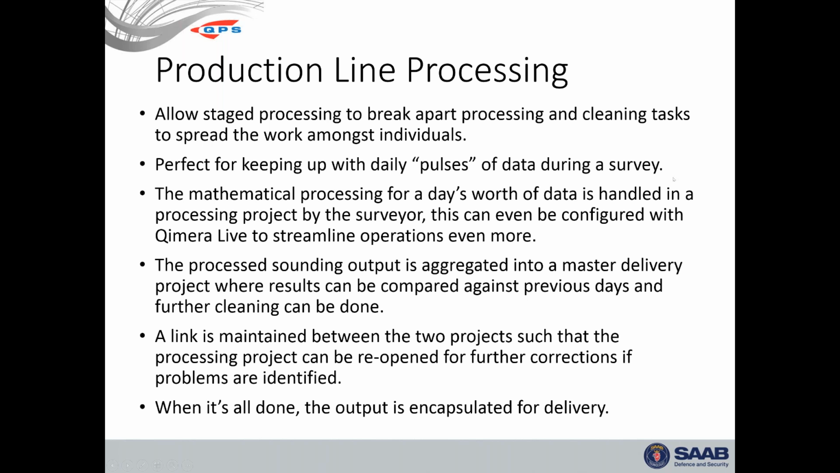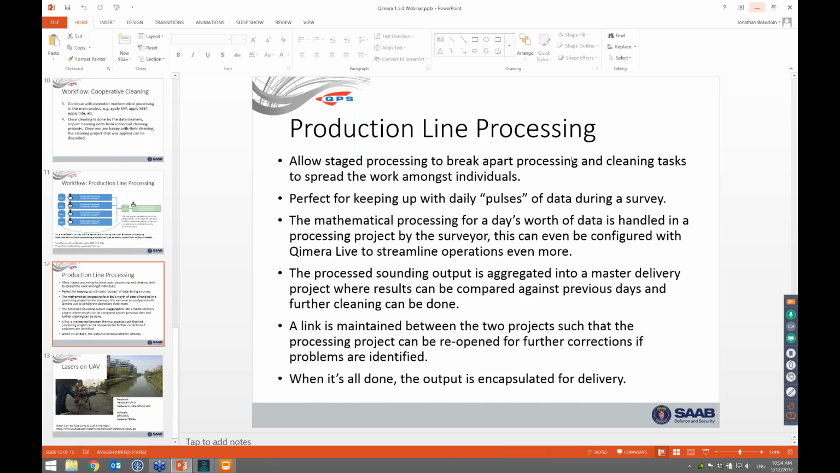So it allows you to break up the processing and cleaning tasks. It's good for daily pulses of data. The mathematical processing is focused in one area, and then the processed sounding output is aggregated into a master delivery project. And like I said, there's a link maintained. And when you're all done with the master delivery project, you can encapsulate all of the linked QPDs into the main project for delivery, as well as the grids and any other deliverables. So let's get to a quick demo of that.